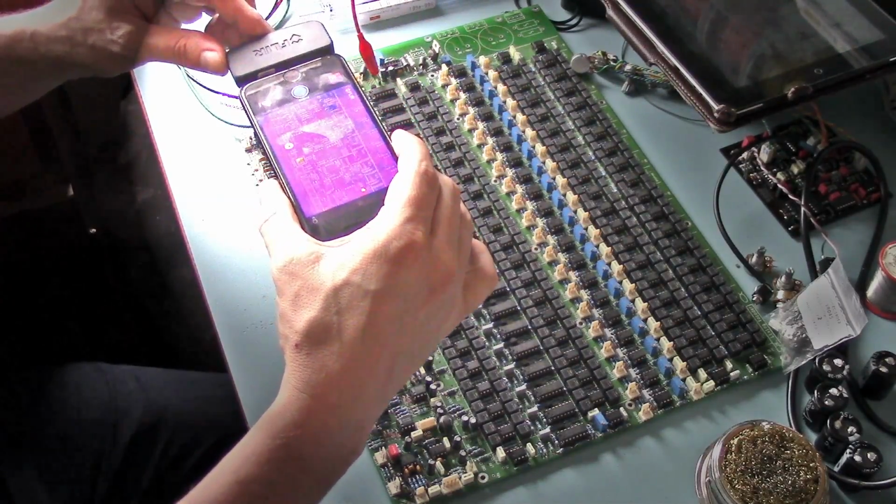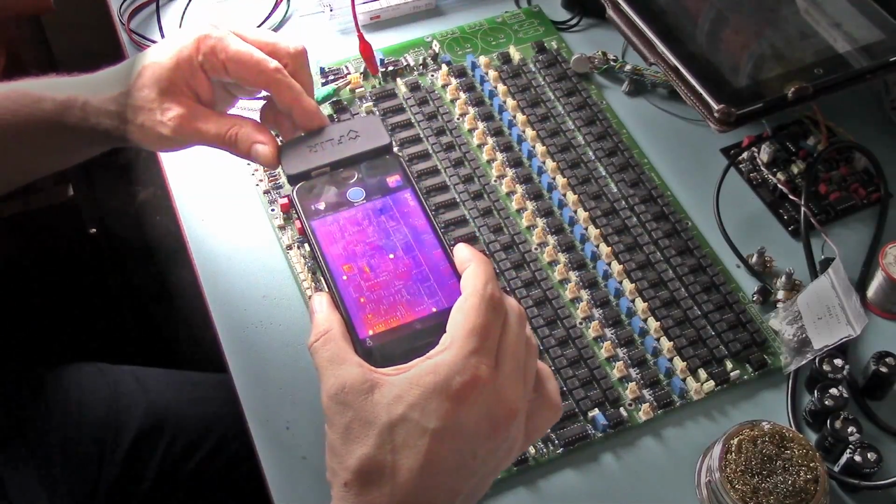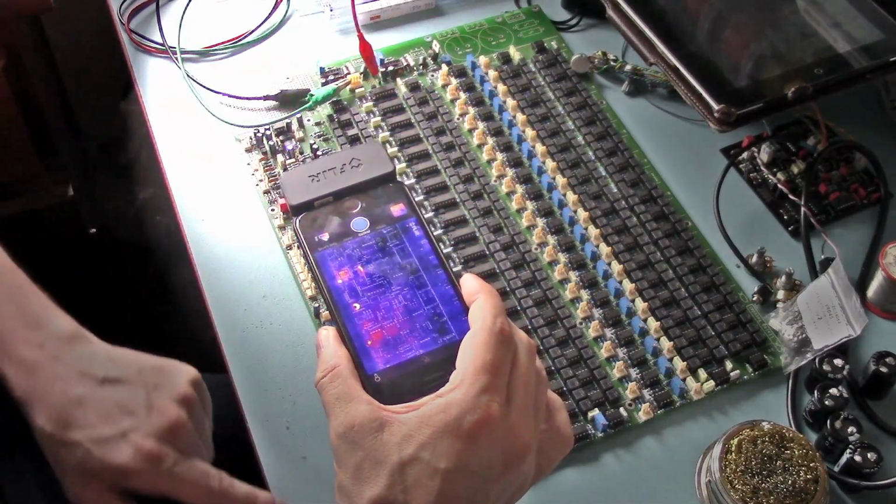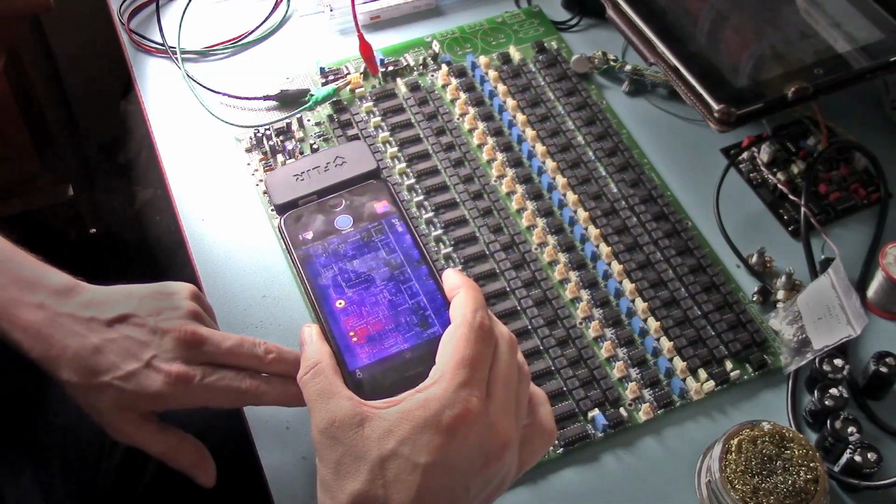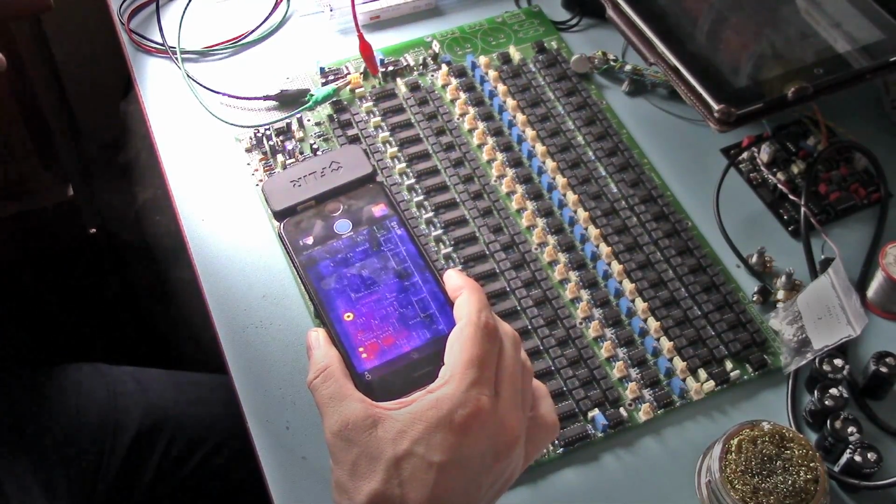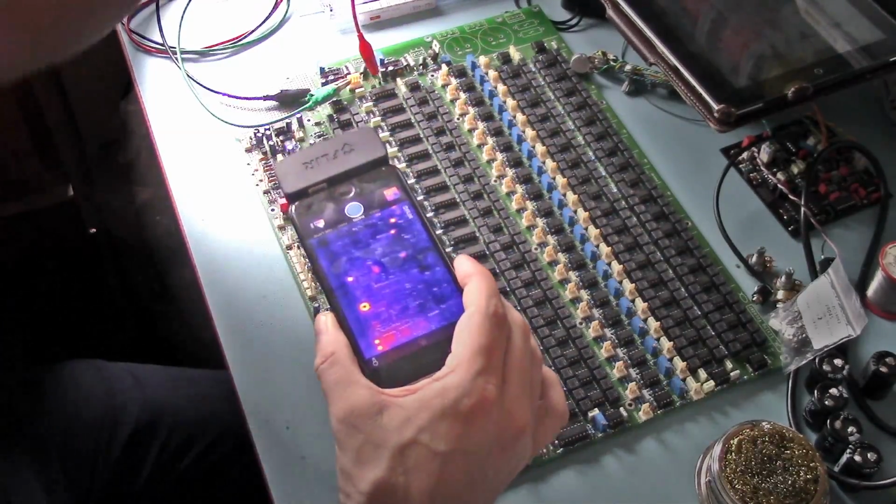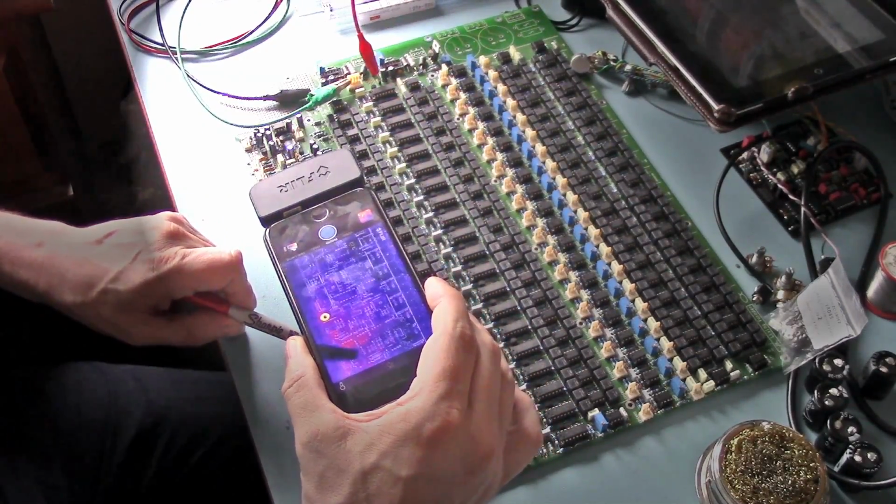This is the first time I've actually powered this up, and as you can see, the chips here are all working. This one's getting quite warm here. Let me get a pointer. I'll use a Sharpie, that'll do. Right, so as you can see, this one here is getting quite warm.